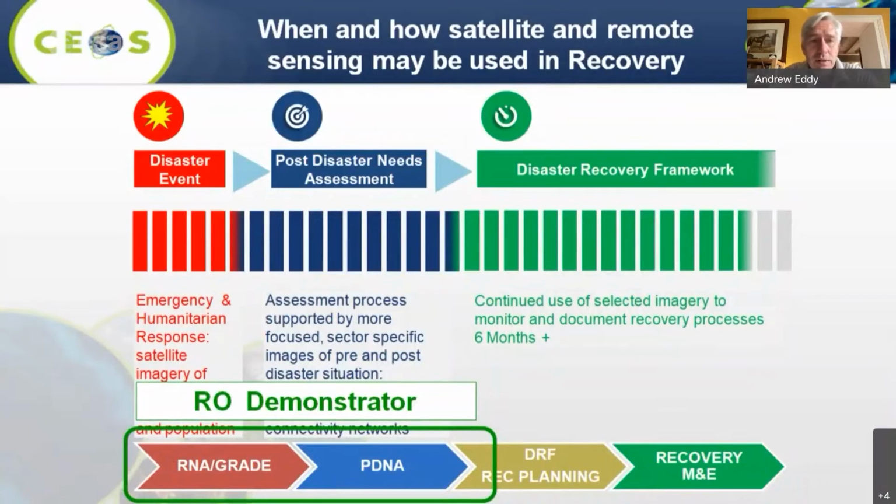And the purpose of this demonstrator is really not to address the response phase, but to address the recovery phase. So I'm sure you're all familiar with the International Charter and the Copernicus rapid mapping services, but there's very little in the way of support to ongoing use of satellite imagery during the recovery phase after the immediate response phase.